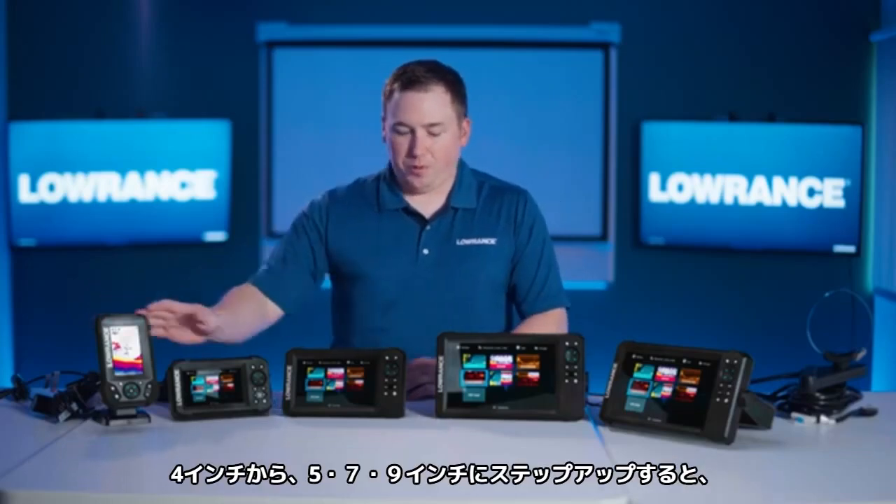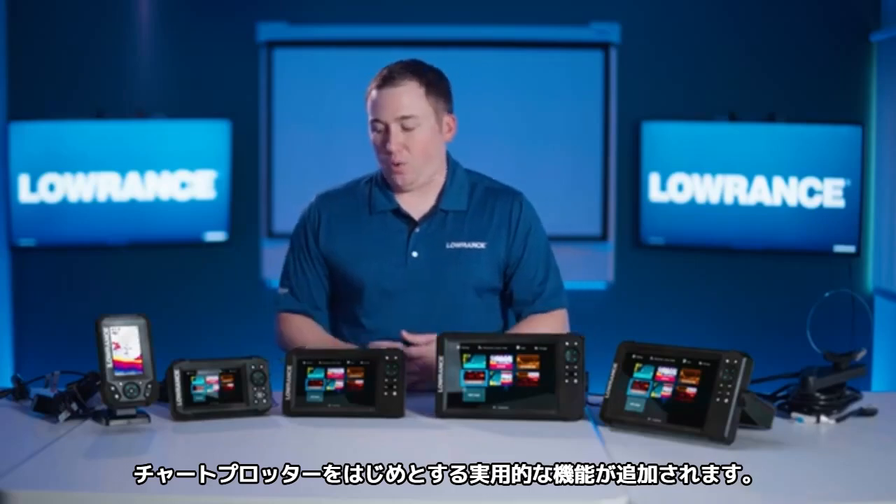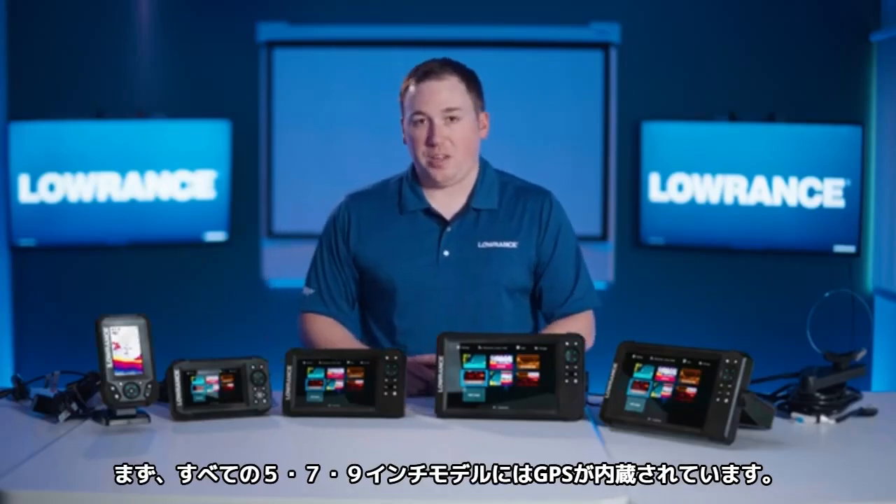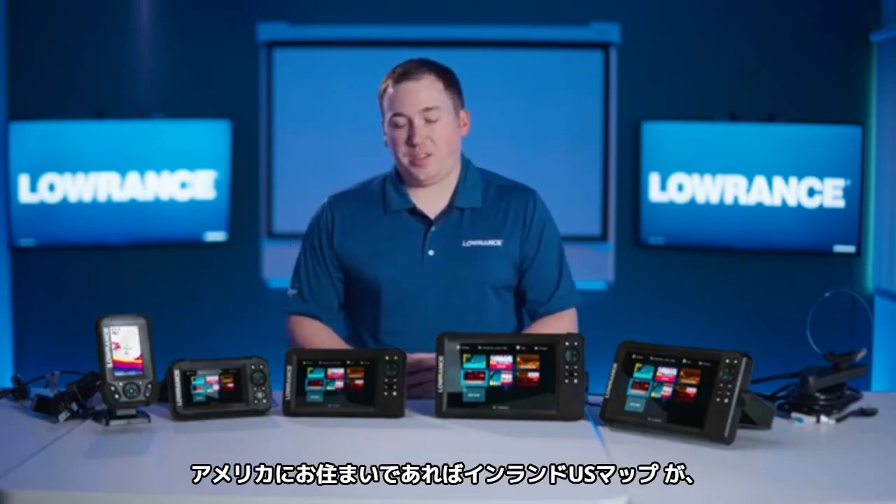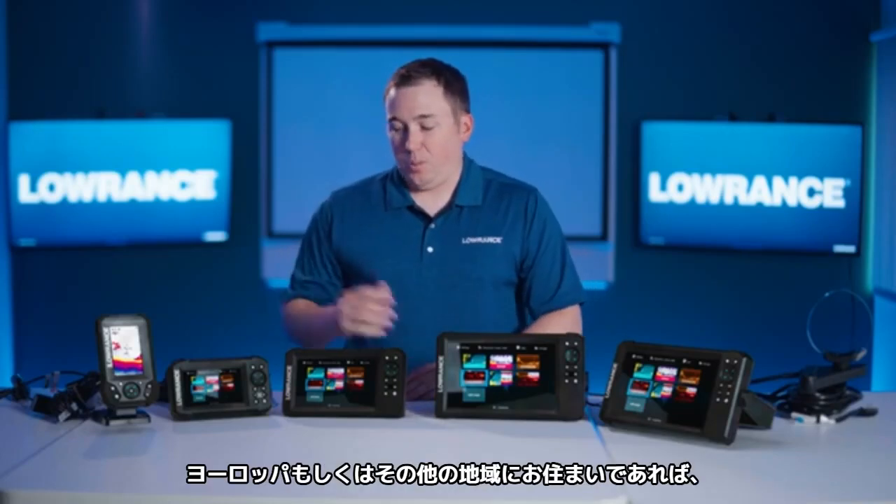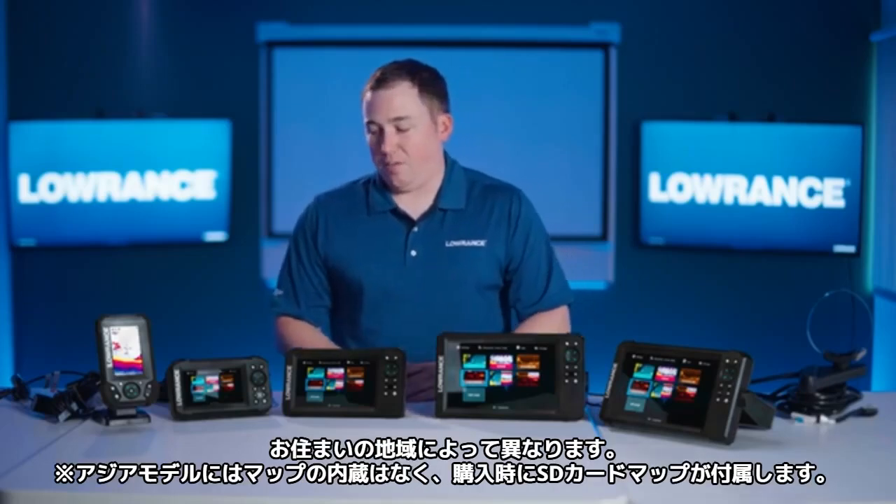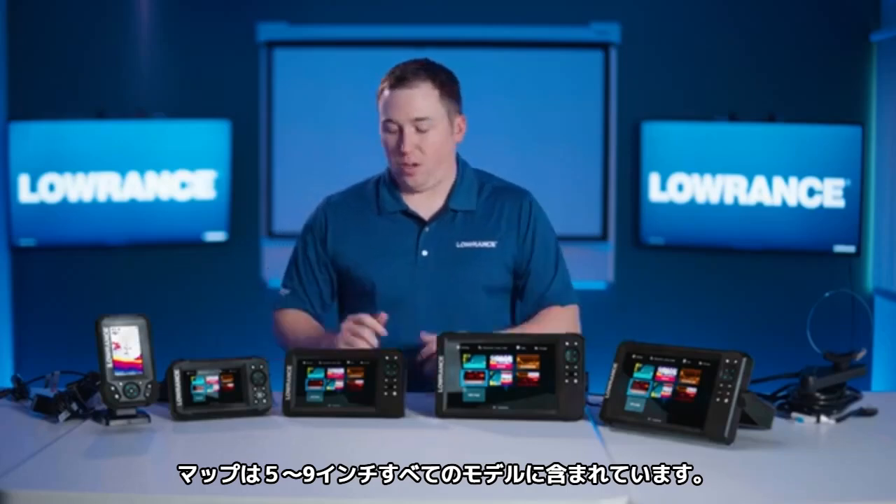When you step up from the 4 into the 5, 7, and 9, that's where you add a lot of cool features, things like chart plotter. So all the 5, 7s, and 9s have built-in GPS with embedded charting depending on where you are in the world. So if you're in the United States, it's an inland US map. If you're in Australia, New Zealand, it's a coastal map of that area. If you're anywhere else or in Europe, it's what we call a rest of world map, so you get kind of an outline of where you are on the planet. So you'll find that in all of the 5, 7, and 9-inch models.